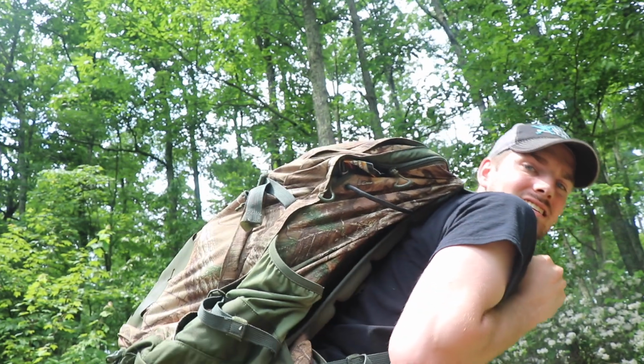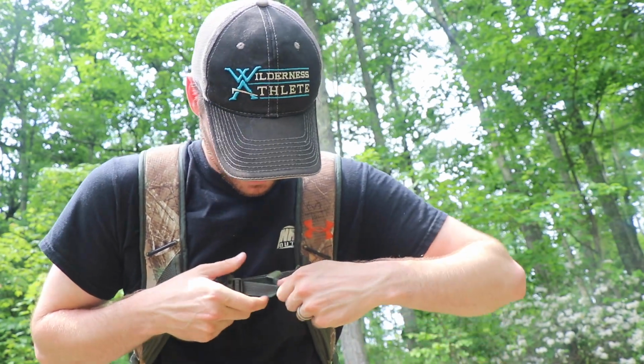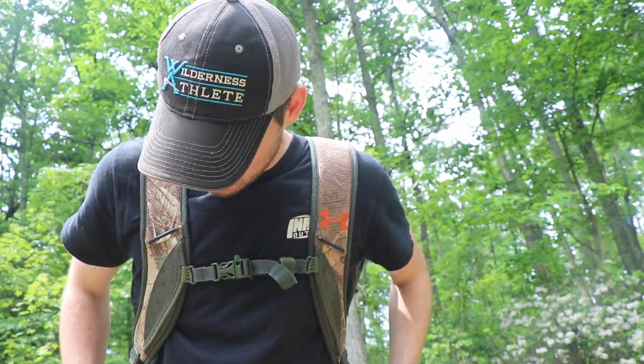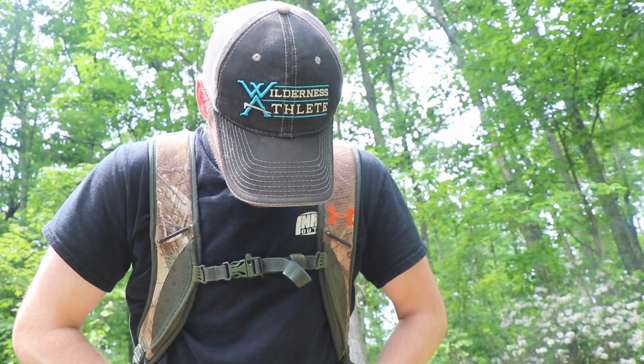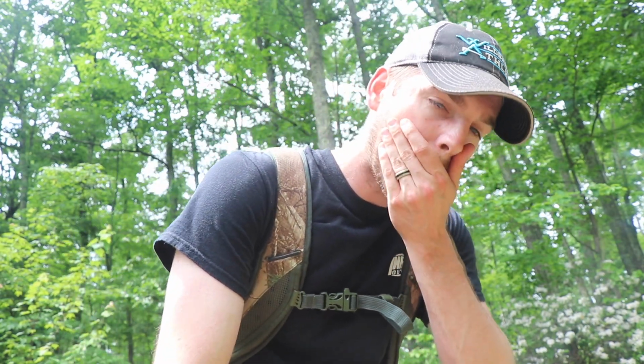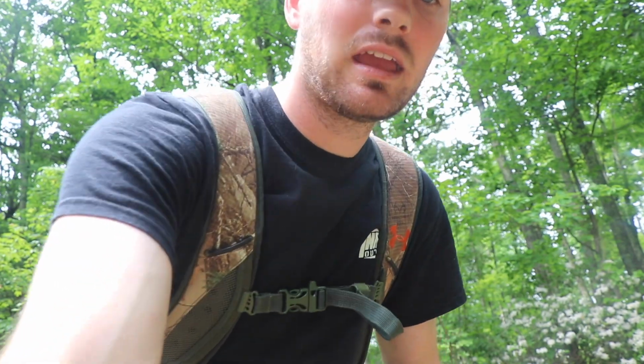This thing is loaded down. Believe it or not, in an Under Armour 1800 cubic inch pack, you get 2 buckets of Lucky Buck in there. And also 2 bags of Persimmon Crush, which to me is pretty awesome. This pack has done a lot for me, so hopefully it continues to do the same thing.